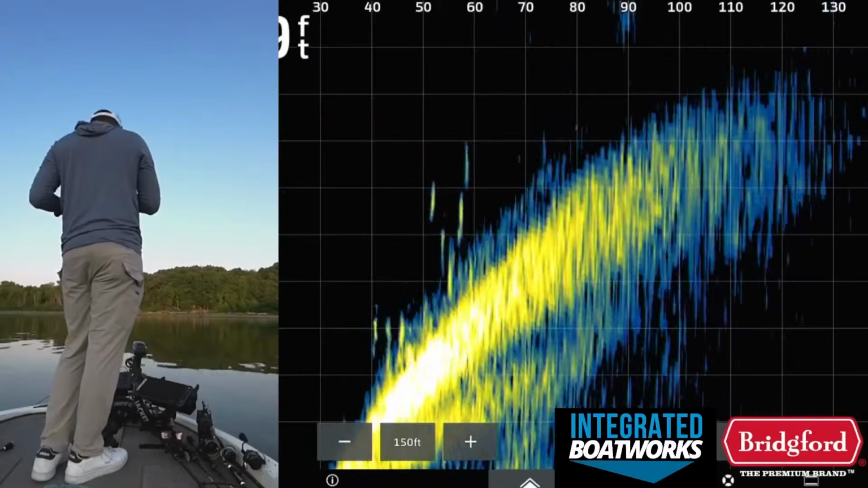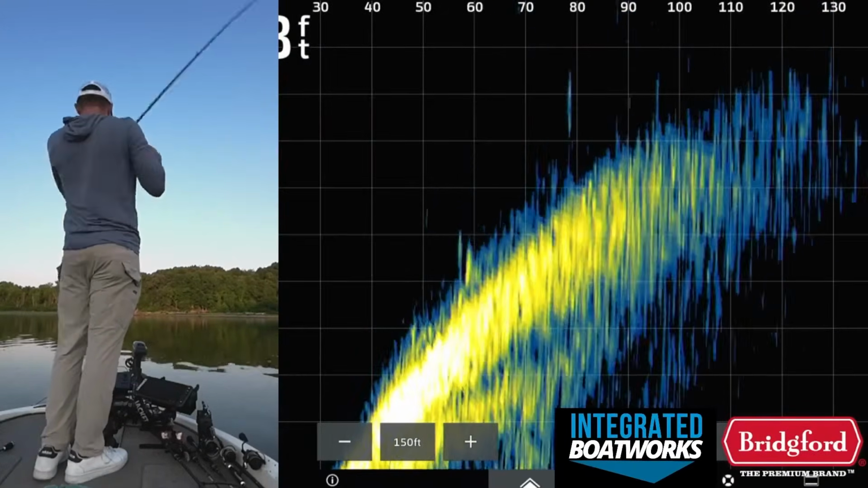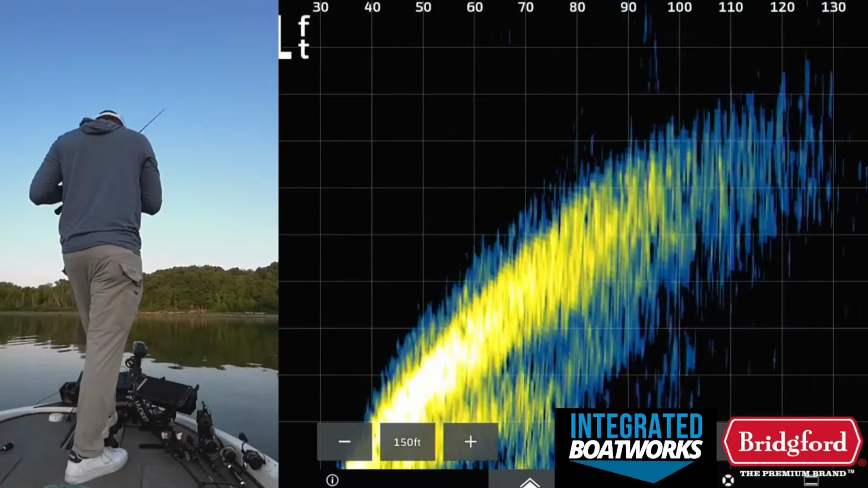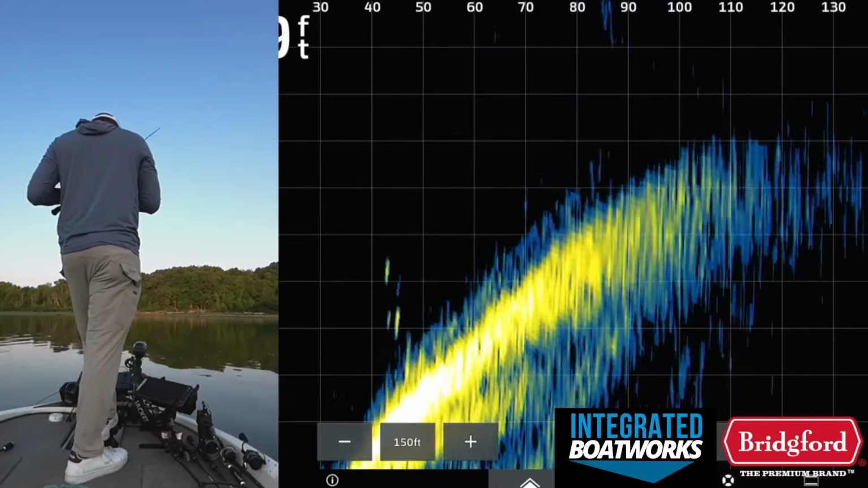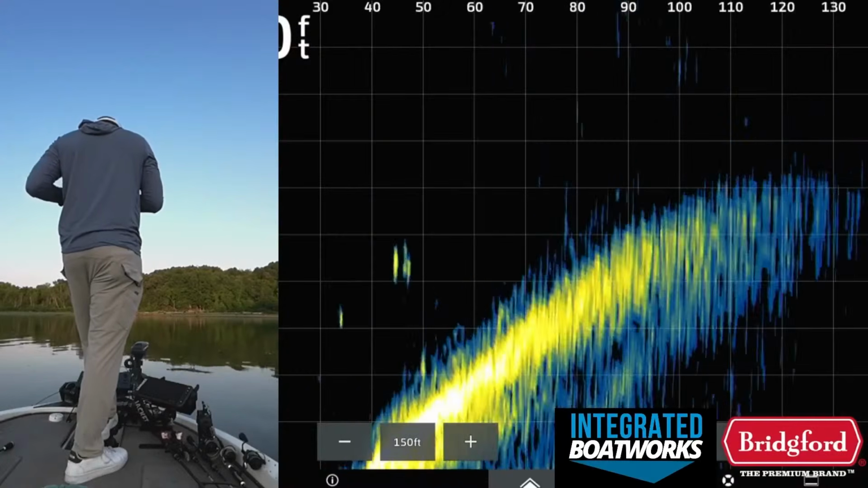There's a lot of them down there. Oh, one hit it. Oh, come on, fish. Look at them down there. Some down there even at 50 feet just going crazy.